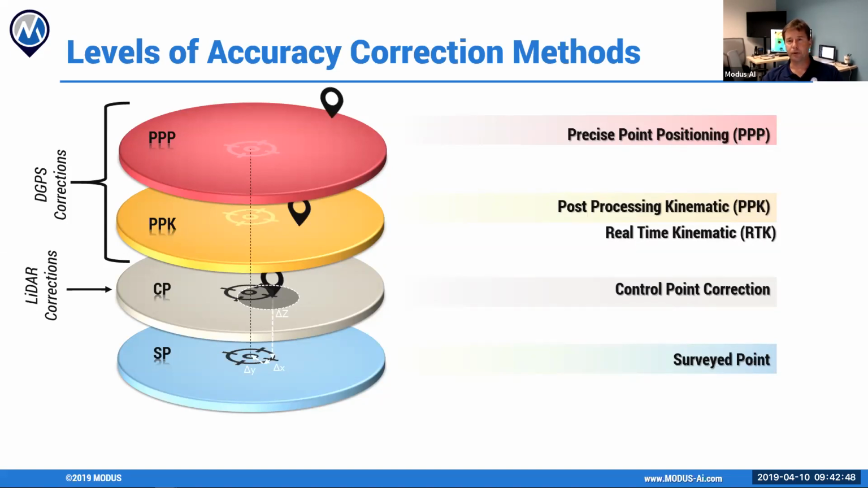Now, precise point positioning, if you're not familiar, at least in the US, I'm not sure what's in the UK, but I can look that up really quick. And I know that Australia doesn't have much of this either. But this is just using an established set of survey points or survey stations.